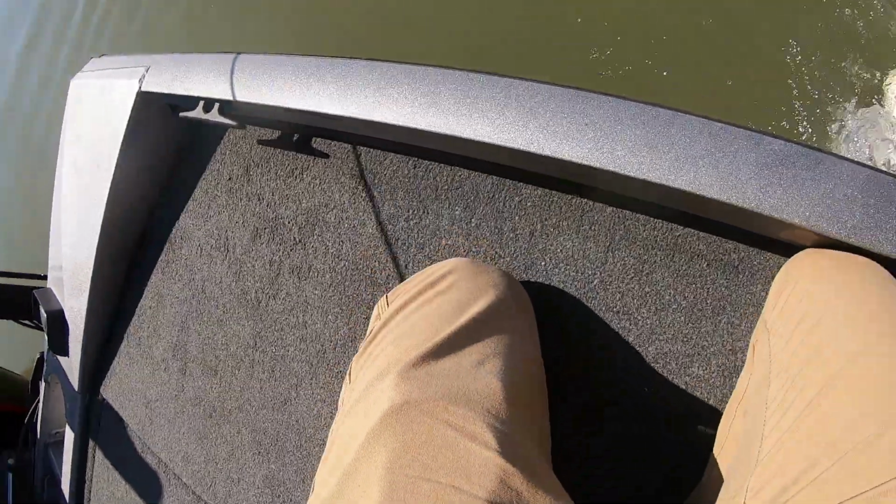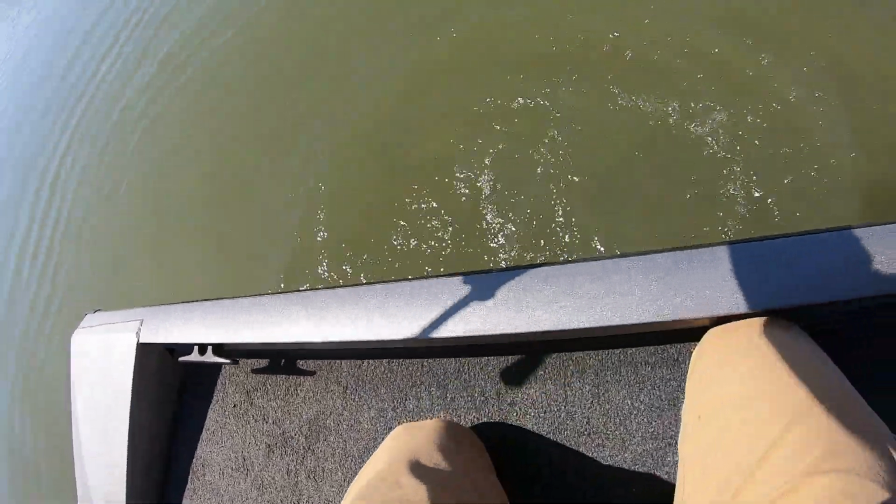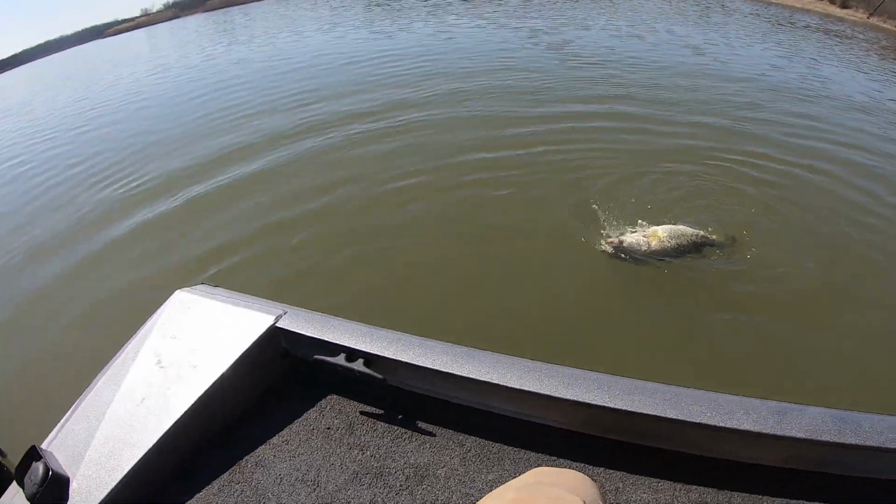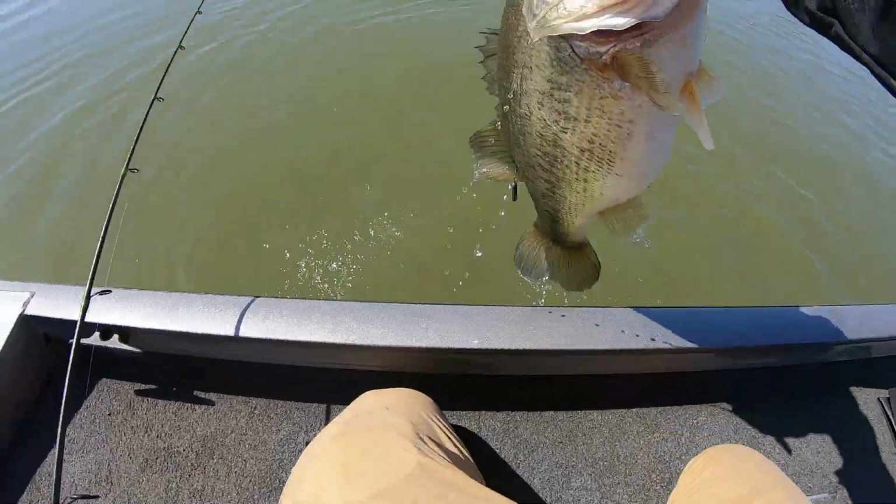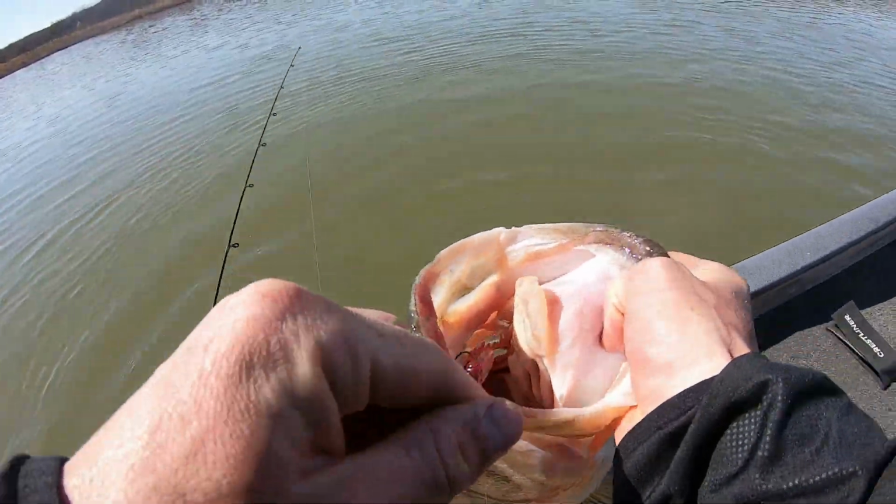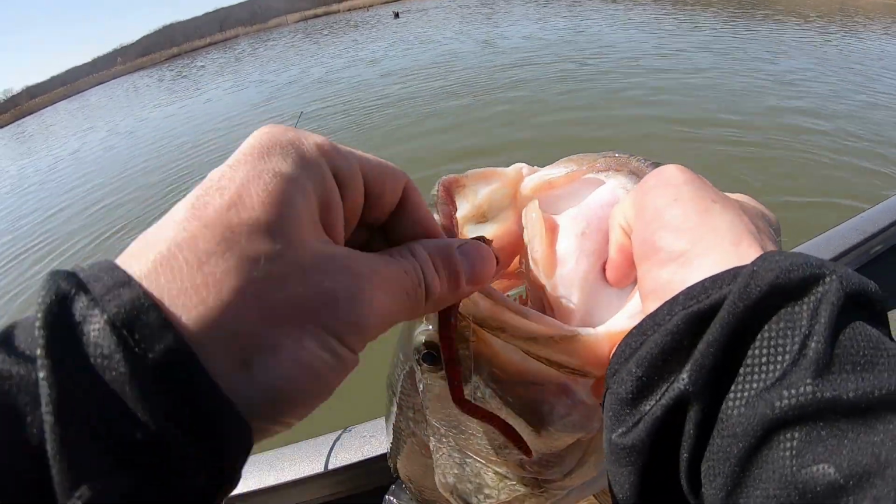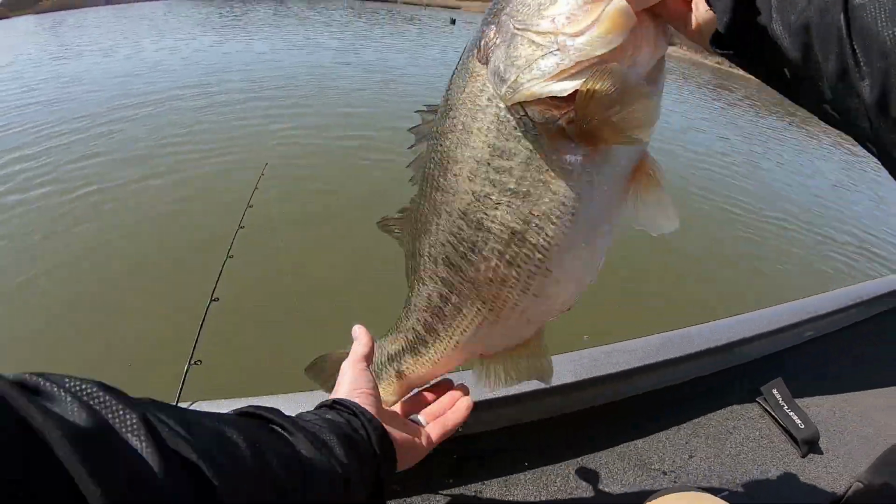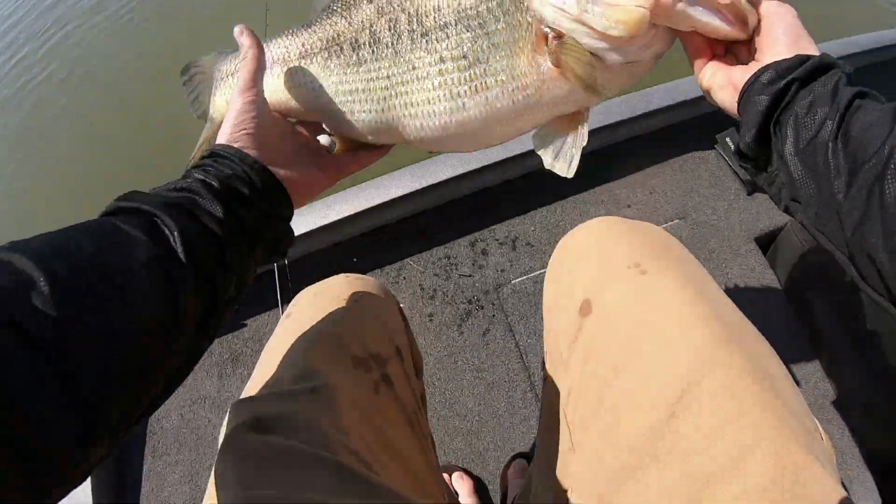I should have netted this one. Oh, he's barely even hooked. Stop that. He's barely got a hook in him. Dang it, I should have got the net. Oh my gosh. Oh, come here. Yeah, look at that. He's just skin hooked on the inside of the mouth. Wow, that's a giant. I gotta weigh that fish. I have no clue. That's the fish we came out for.